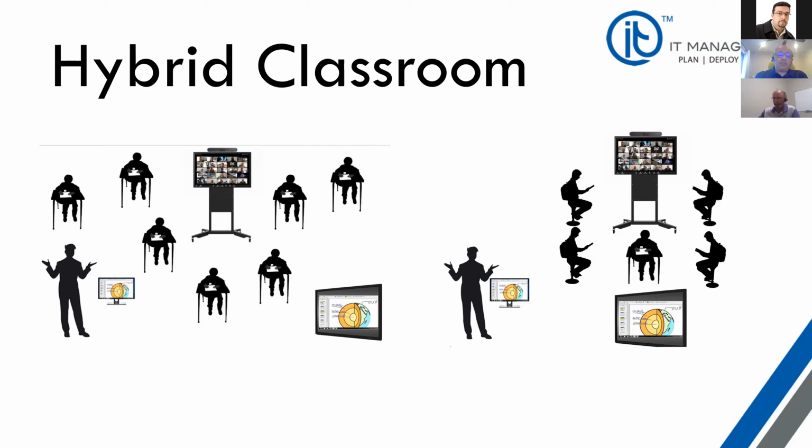The hybrid classroom essentially is, the idea is that the teacher will be in the classroom, some of the students will be in the classroom, and then some would be working from remote areas or studying from remote areas. The same goes for meetings, and this is not a new concept with the meetings, where some are away and some together in the same room. But how do we put this together? How do we make it a reality with some of the special needs of an educational environment and also budgetary concerns and requirements?